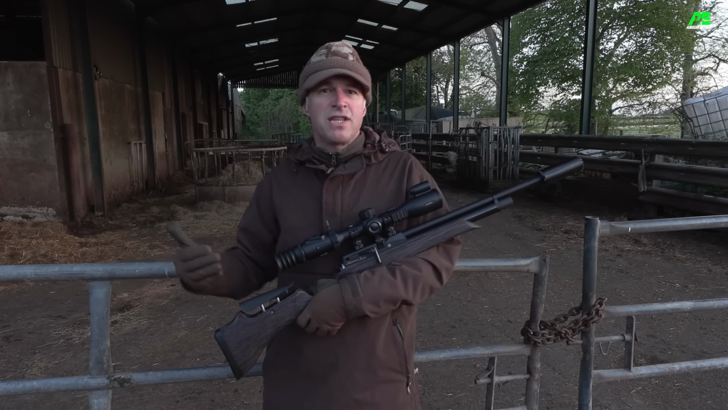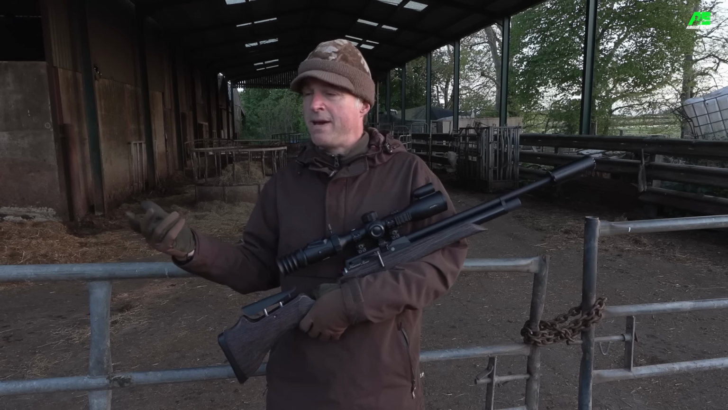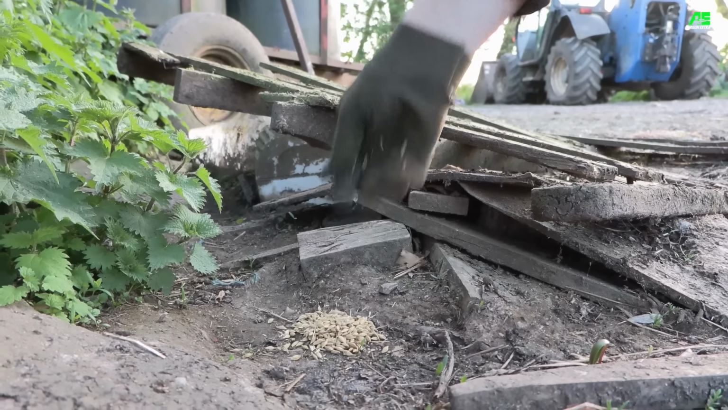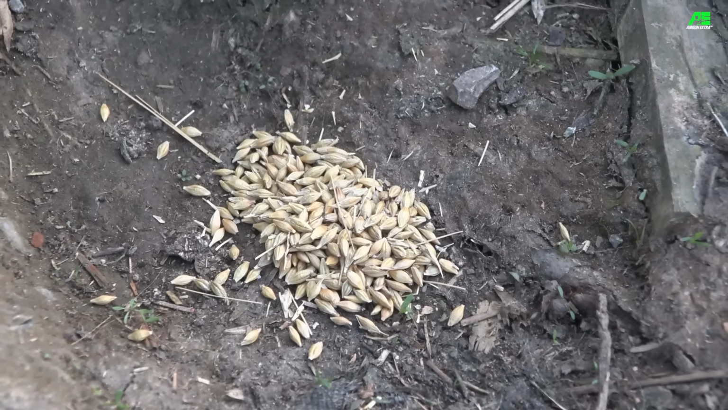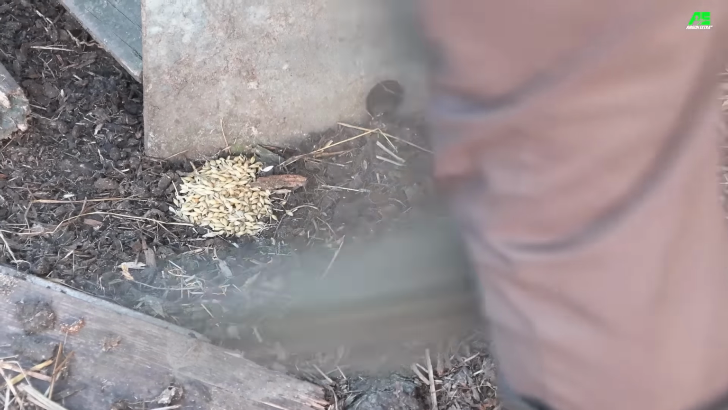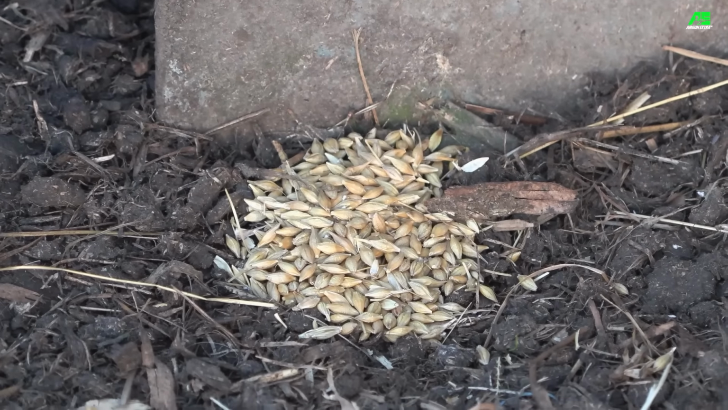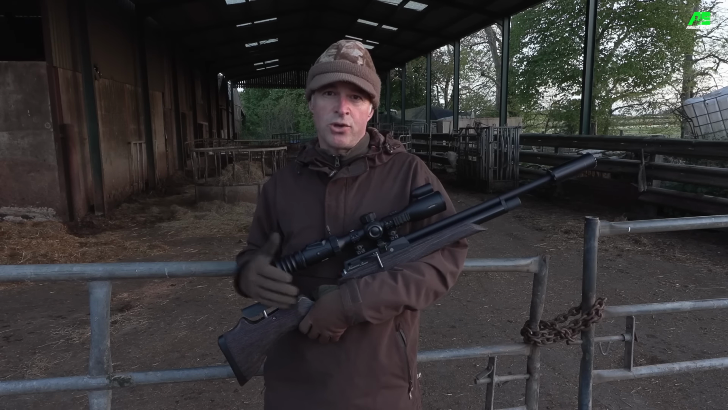So, as I've said, the grain stores are the main attraction. One thing I have done with the benefit of having some daylight is I've put a couple fistfuls of grain just in what I think are going to be strategic spots where rats are going to be moving between where they appear to be nesting and where they're feeding. Now, it might not make any difference because there's so much feed here anyway, but it could just help me to get them to stop in places where I can get nice, clear shots.